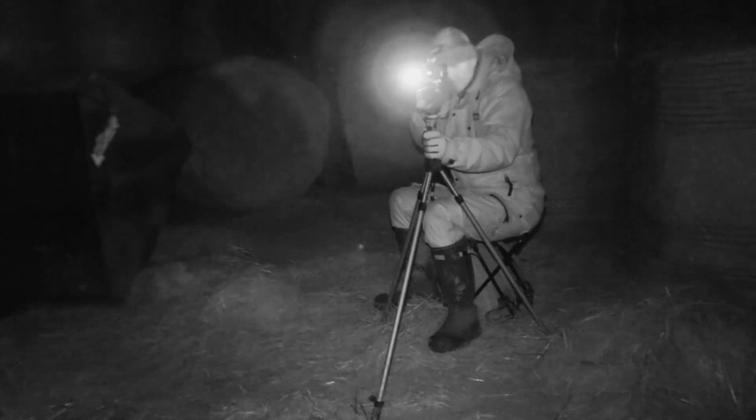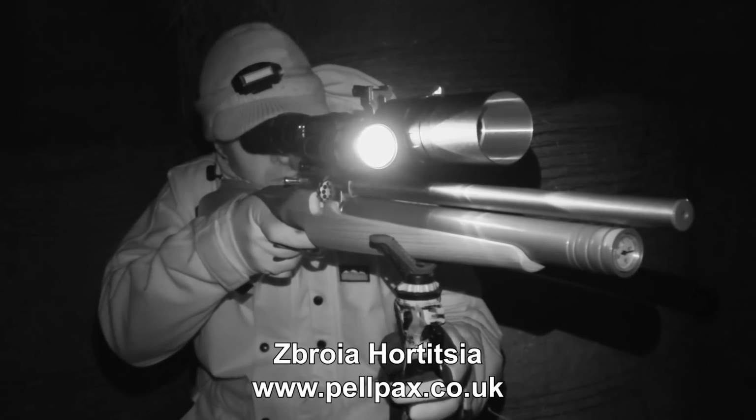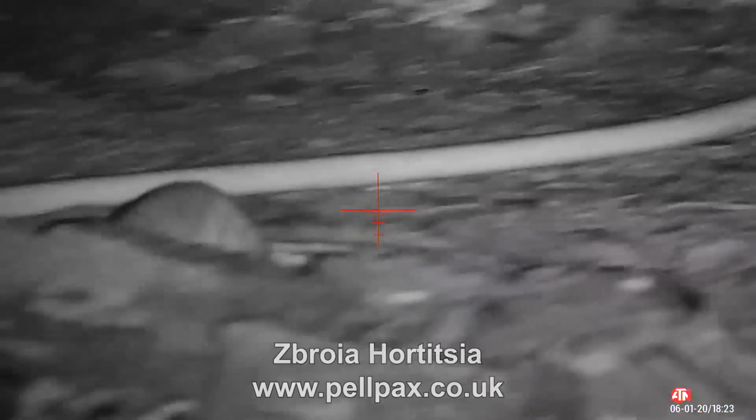After a comparatively slow start, there eventually appears to be an increase in activity as more rats start to venture above ground.